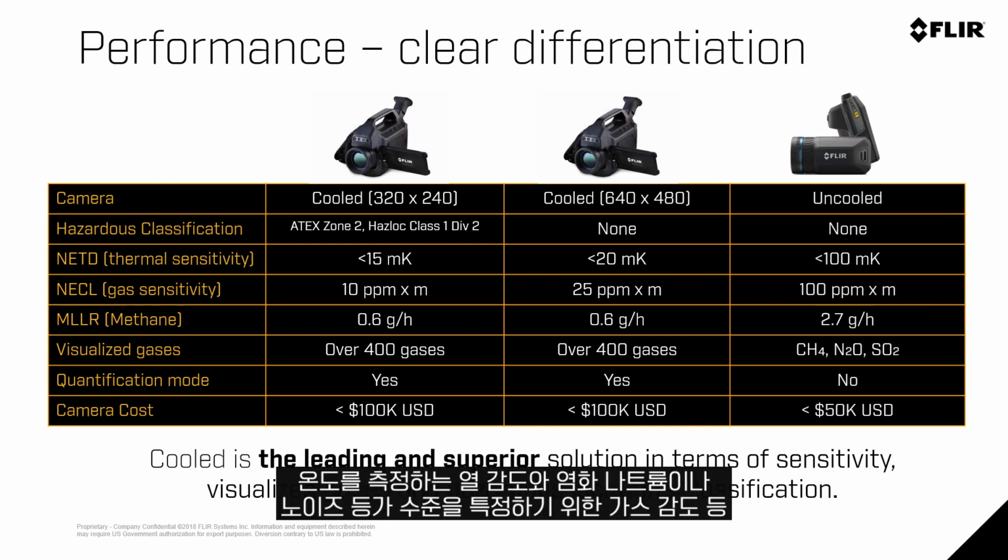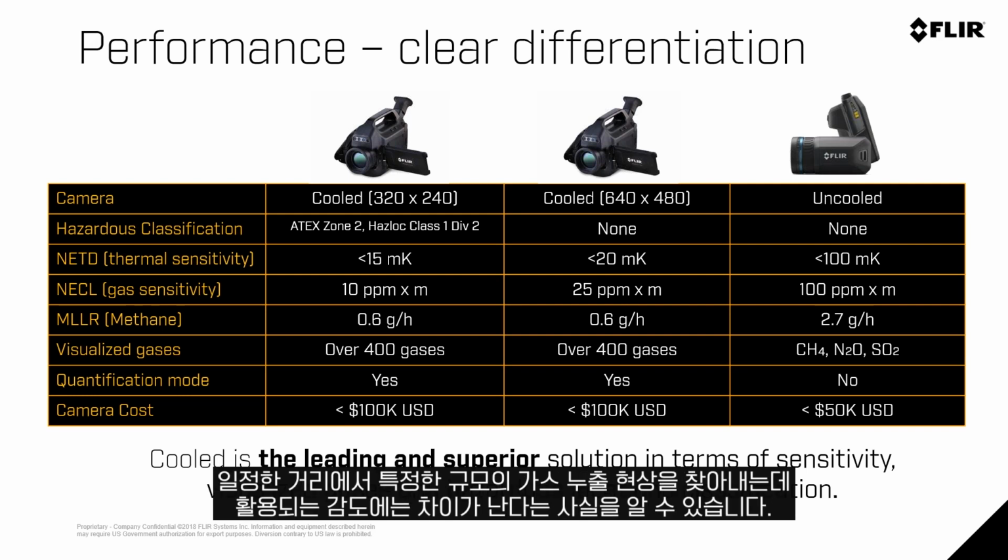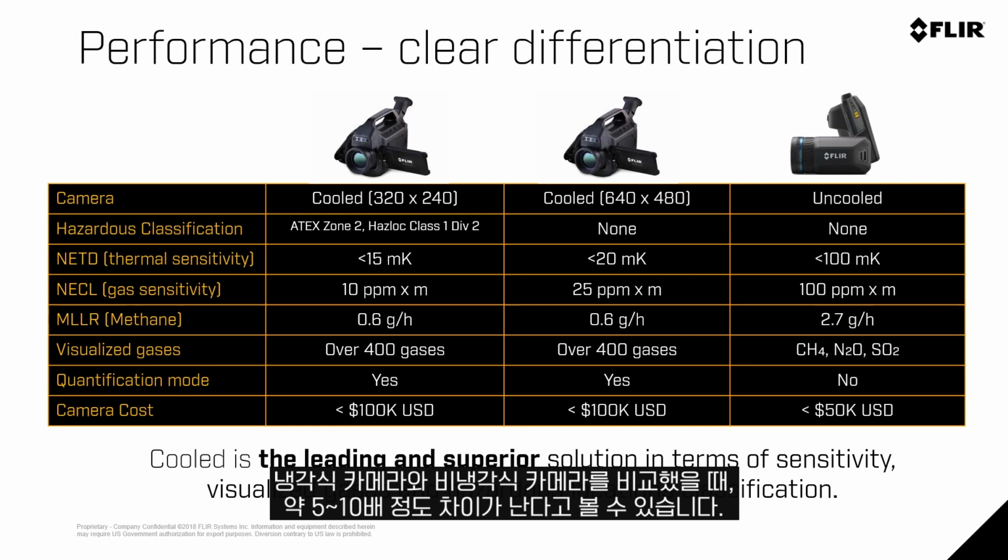But the sensitivity, both the thermal sensitivity for temperature measurement and the gas sensitivity for the NECL, or noise equivalent concentration length. In other words, the sensitivity of that camera to see a certain size leak of gas over a distance. You'll see how much greater that is. It's probably 5 to 10 times greater with a cooled system versus an uncooled.